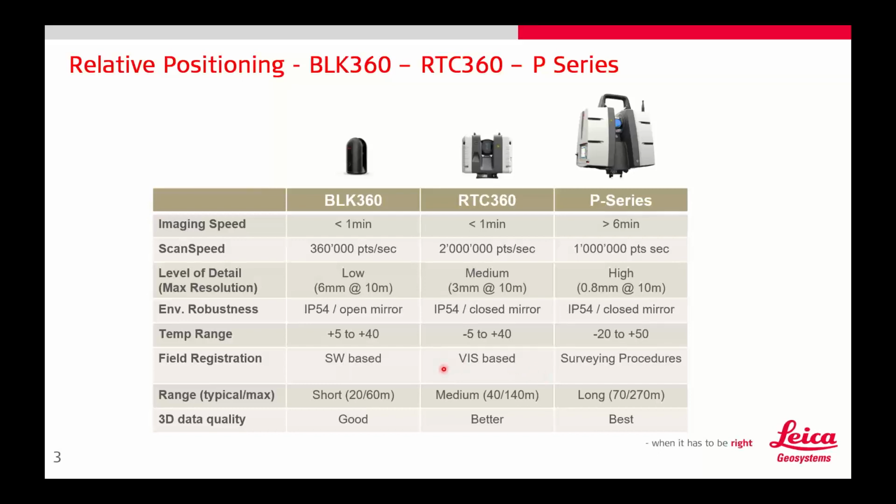One thing I should also address here while I'm talking about these is the field registration. Tying your scans together in the field differs greatly between each of these scanners. The BLK360 does it through a software base. It happens in our app. You do a cloud-to-cloud comparison, and the scanner will process a link between your two scans. The RTC360 can do this on the fly. It's what's called a VIS-based system. Basically, it tracks itself as it moves.